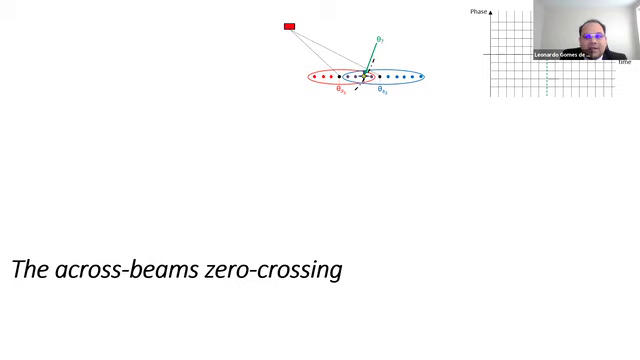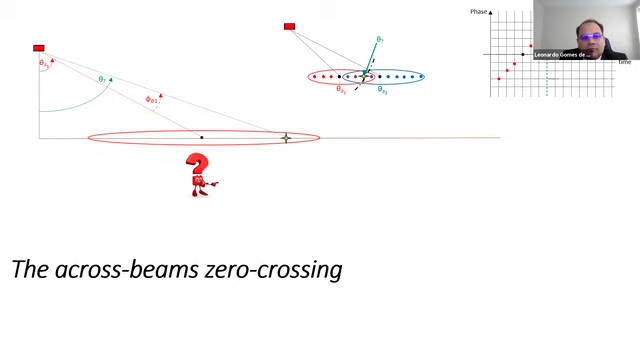Remember, the phase can indicate the angle with respect to the maximum response axis. So for my red beam, I know that this positive information for this time means that my star, my scattering point, is on its right.